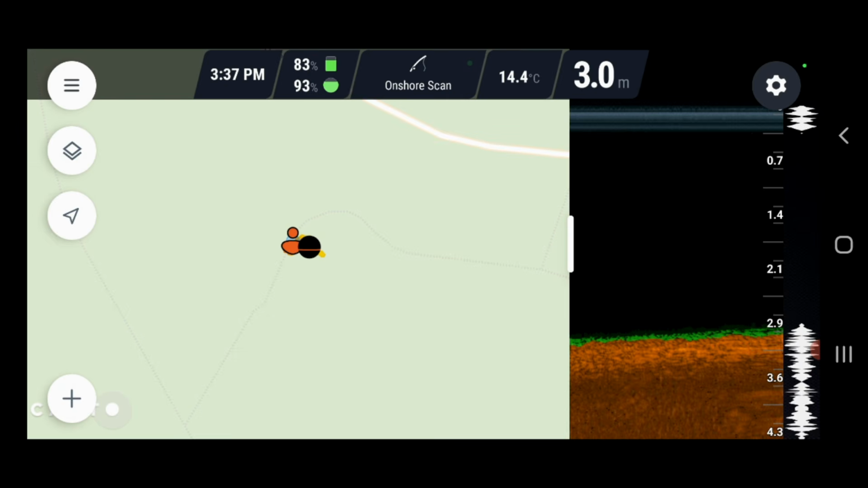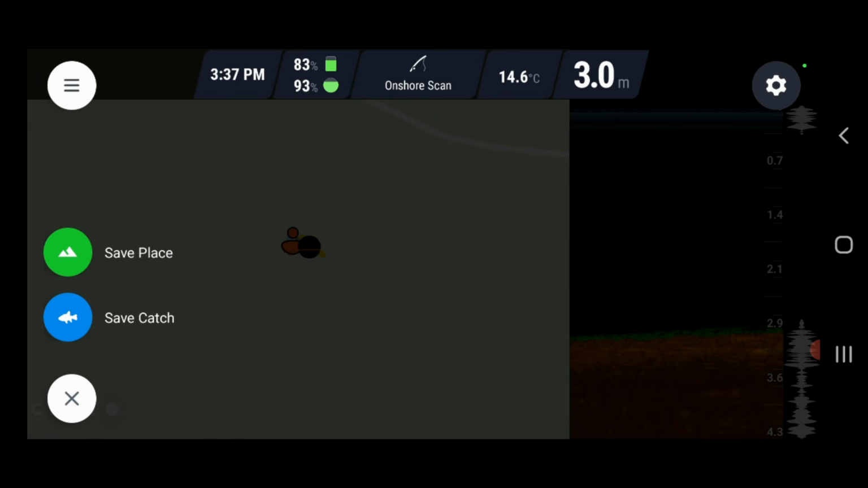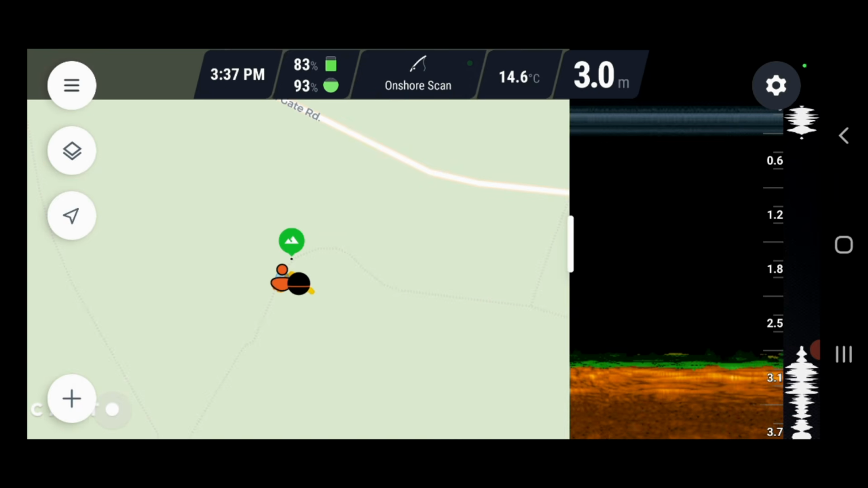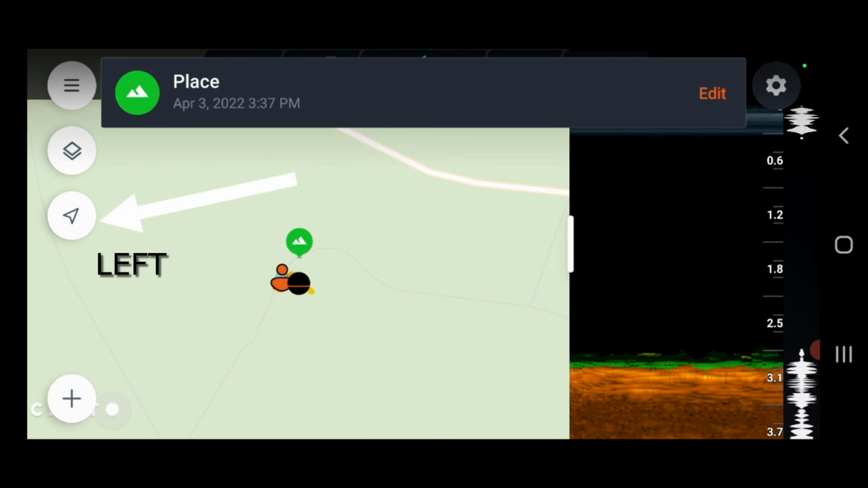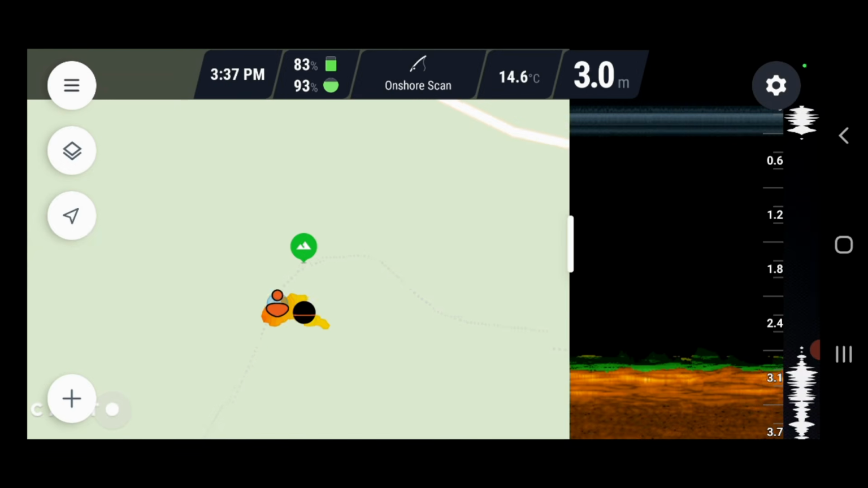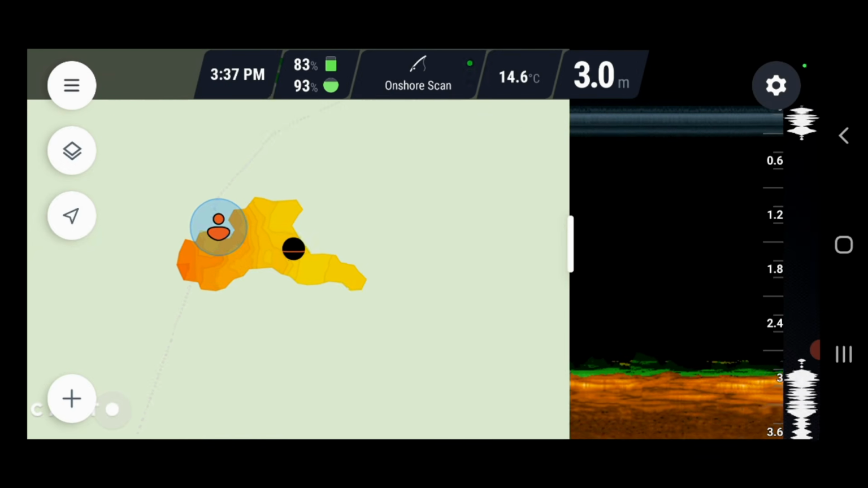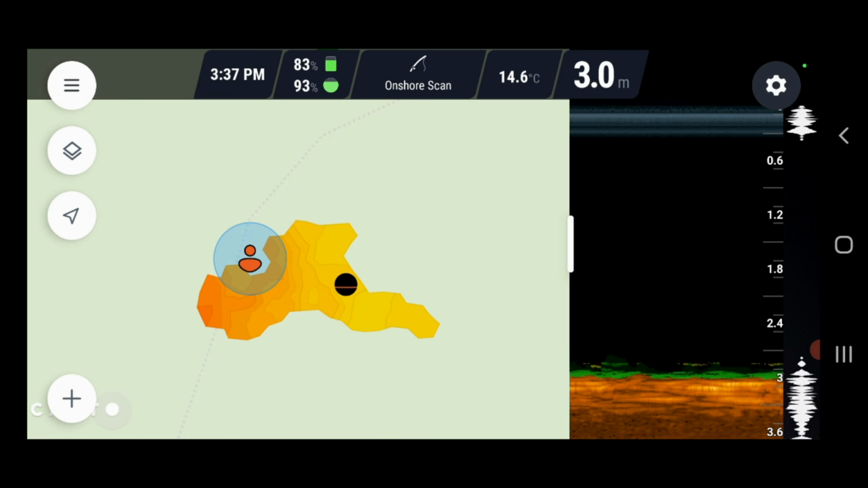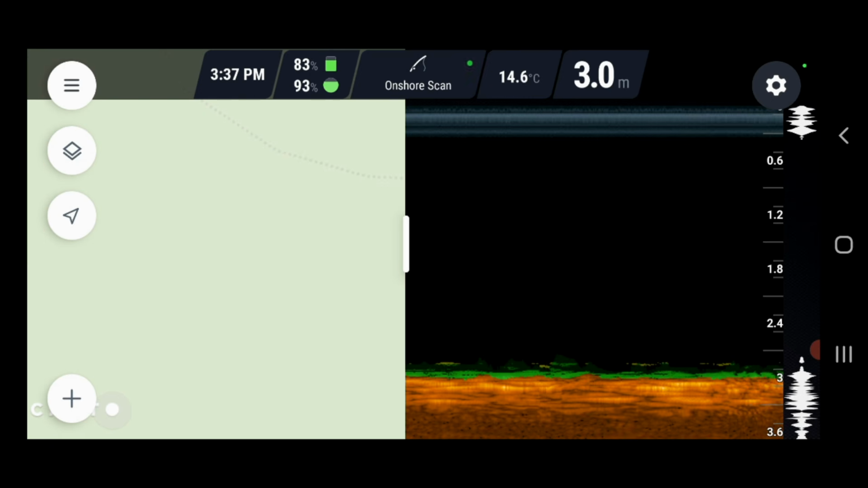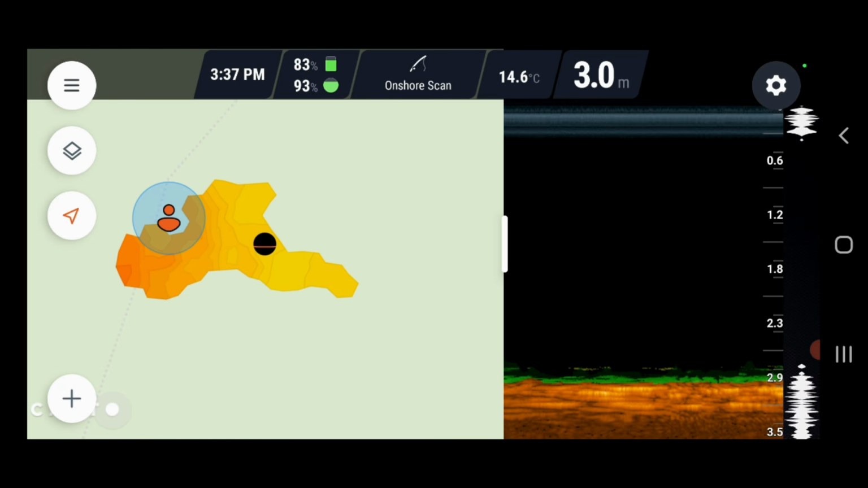Now over here on the left, you will see the little plus button down the left. I can add this spot. I can save this spot. Let's save it. That saves it to my little map. Now if you look at the little arrow on the right here that's pointing up, that resets everything. So if I zoom in, this is the bathymetric map that I've so far created just while I've been talking. Say I'm trying to move this out and I accidentally bump that off and whoops, it's gone. Where's my scan? If you hit that, that'll just bring it straight back to where you start.